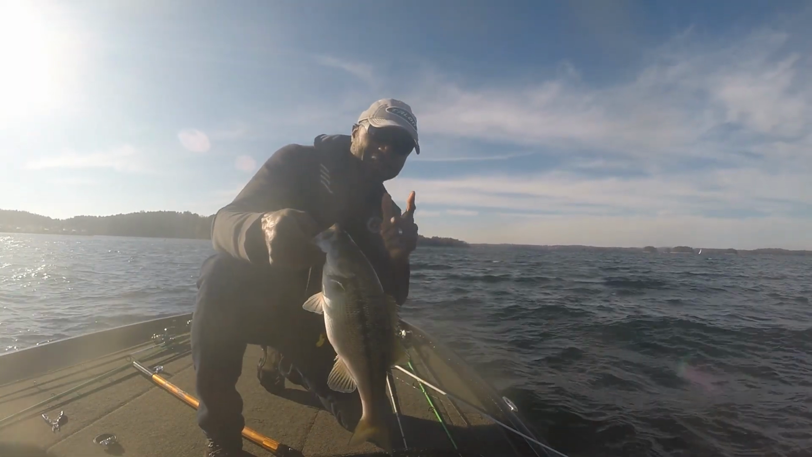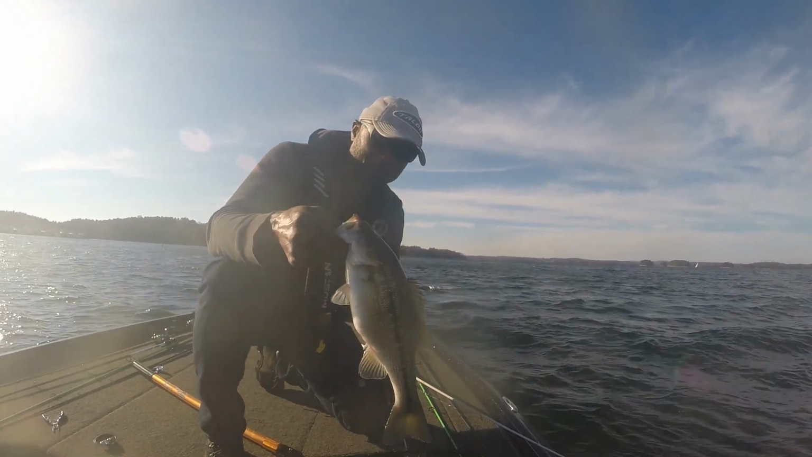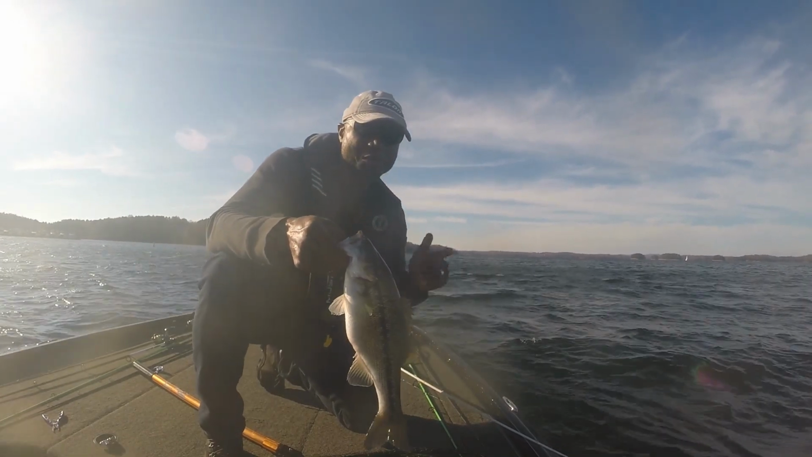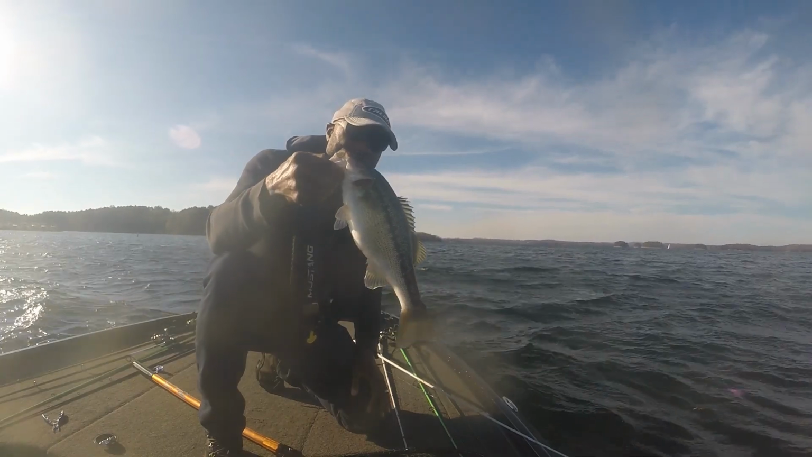There's a lot of them down there. I can see them following this fish up on the Mega Live. It's kind of cold out here, windy. Fun day, fun day.